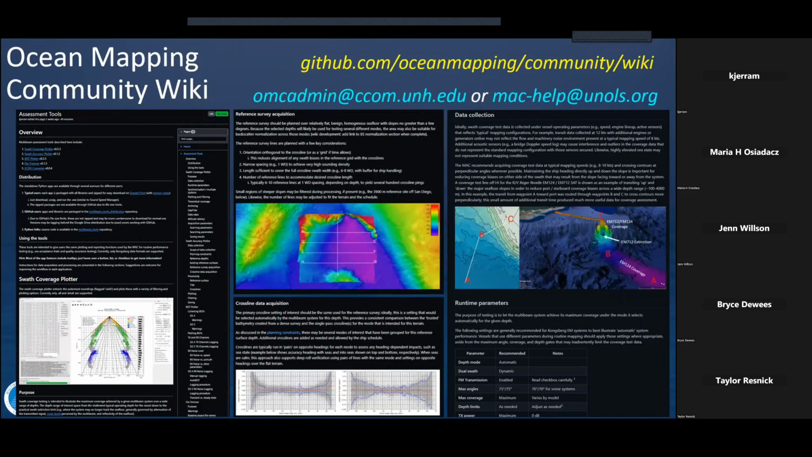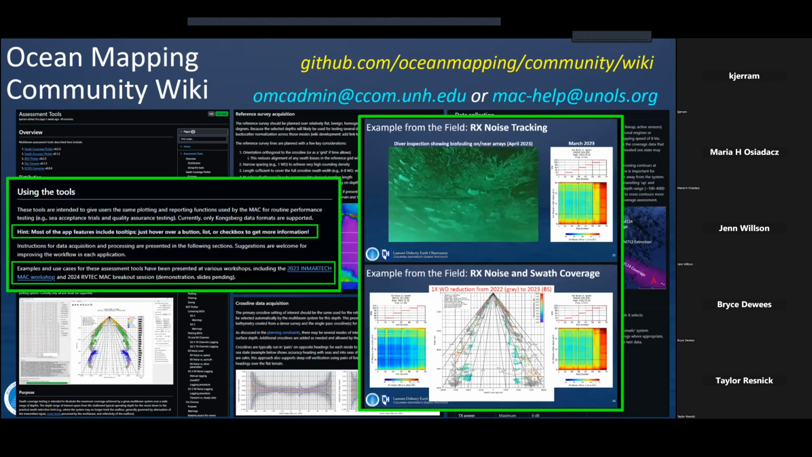The Ocean Mapping Community Wiki is still out there. It's growing slowly. We use it. A couple other dedicated users check in with it from time to time and post issues. It's not a replacement for any manufacturer guidance, but it's just another avenue for all of us to share experience or expertise. As it relates to the tools that we're talking about today, there's a whole section on how to get the tools, how to collect the data for them, and how to use the tools. So a little bit more detailed step-by-step button clicking.